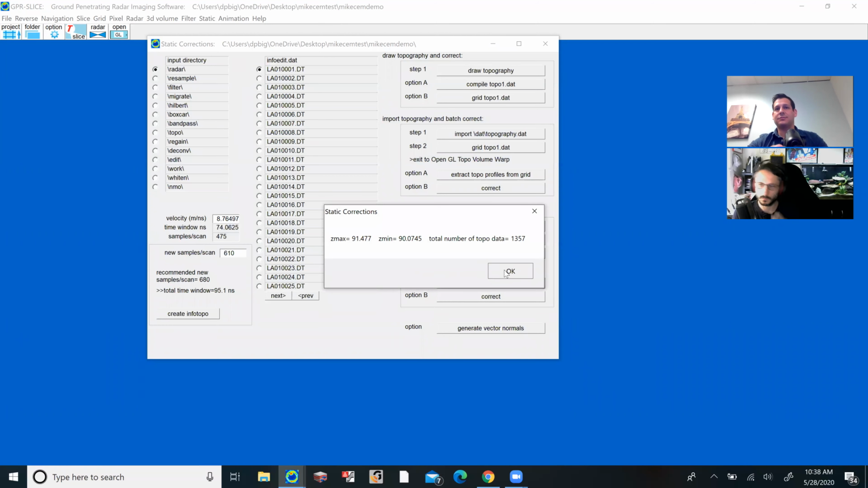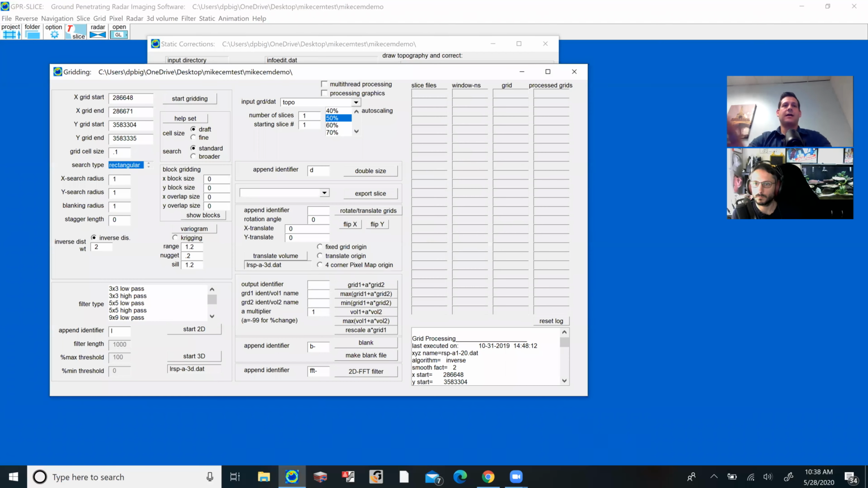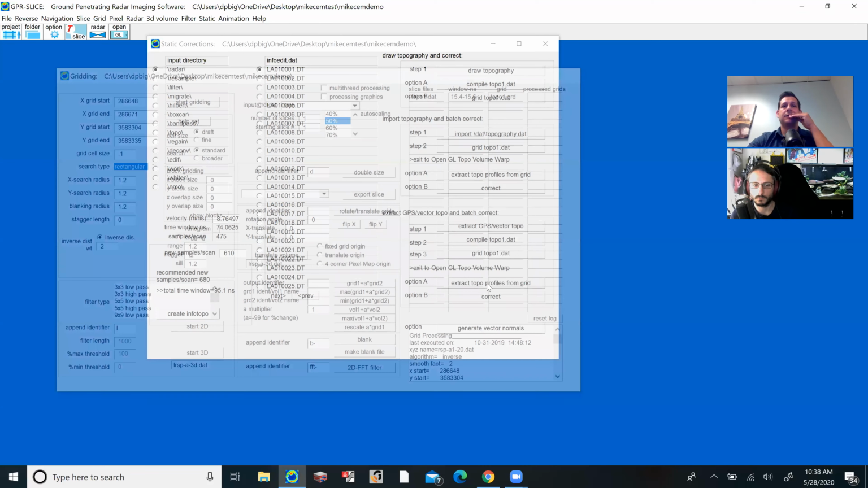Extract GPS. Okay. Oh, it doesn't agree with the number file. Let me see here. Okay. And then we would maybe want to do this a little bit further out. And go ahead and start gridding. That's done.